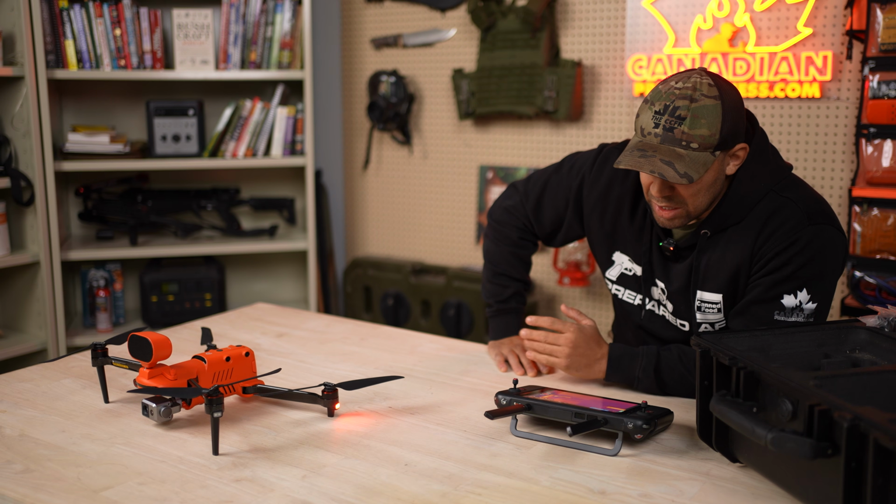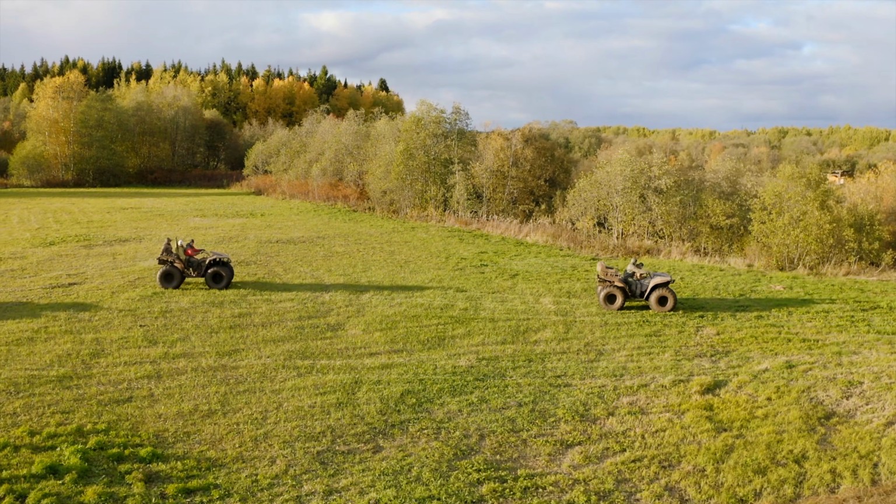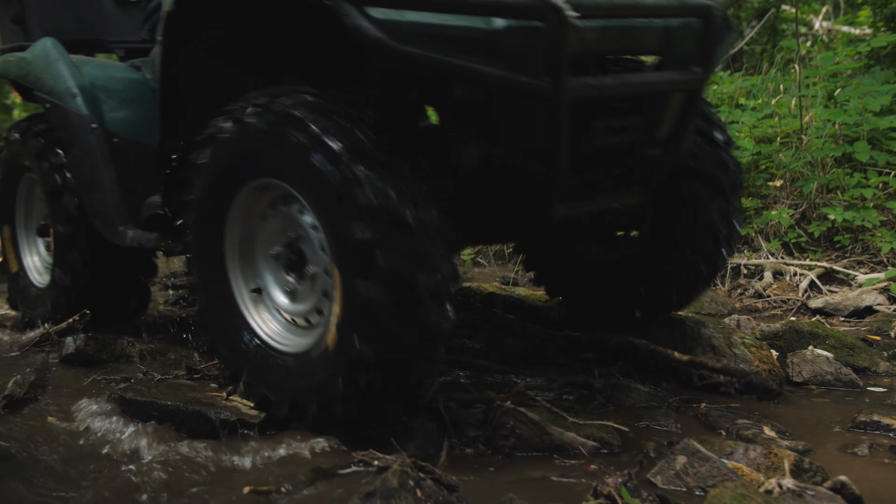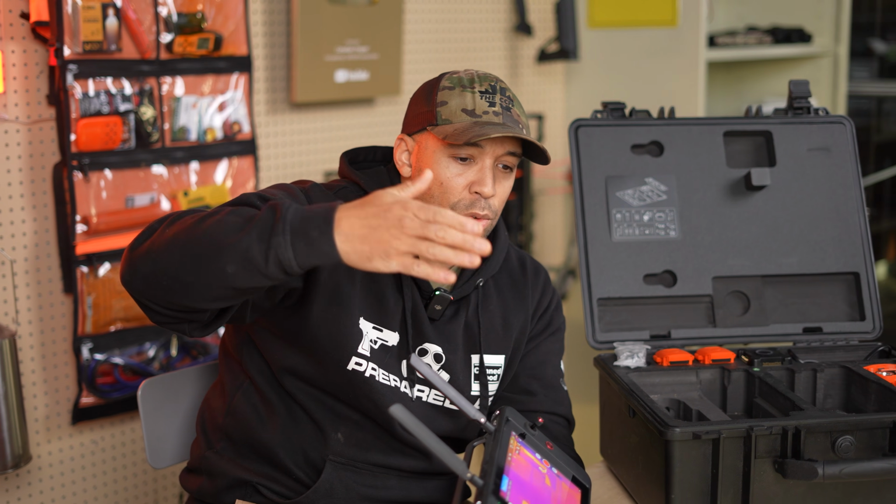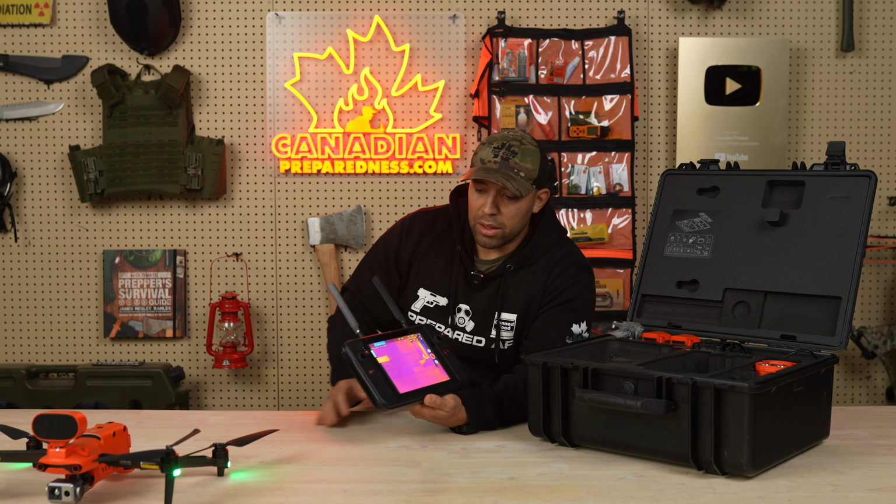So yeah, in terms of the ease of use, if I hear somebody quadding through the property and I want to get a beat on them right away, it's 30 seconds, 45 seconds from start to finish. I put this thing on the ground, it takes off.